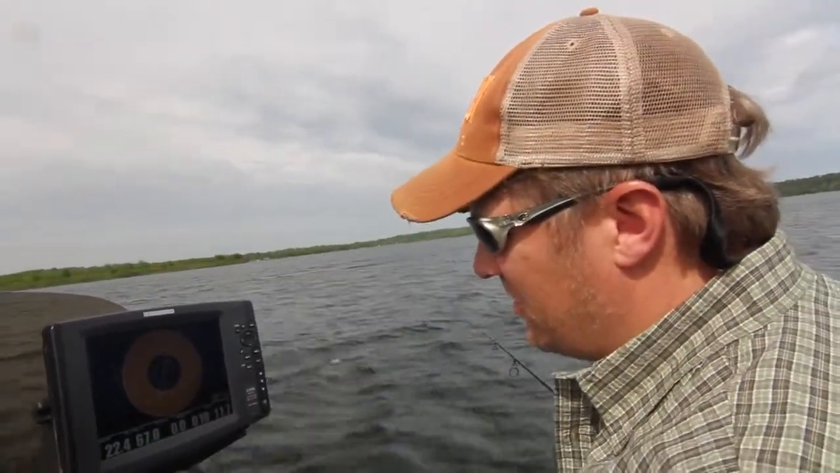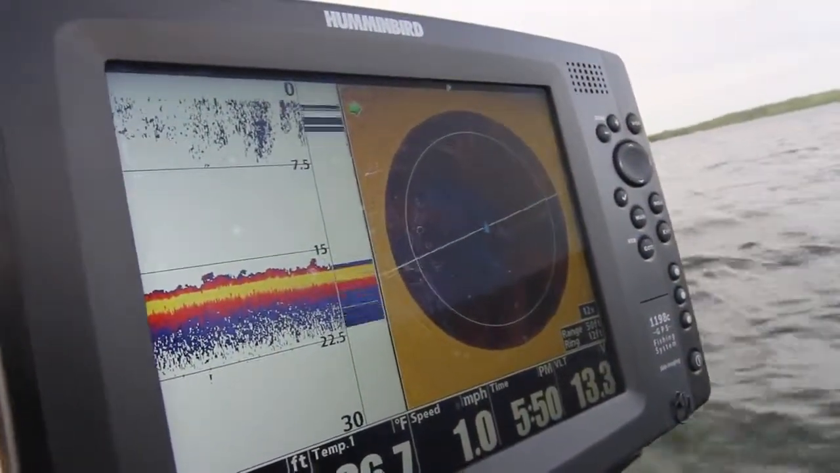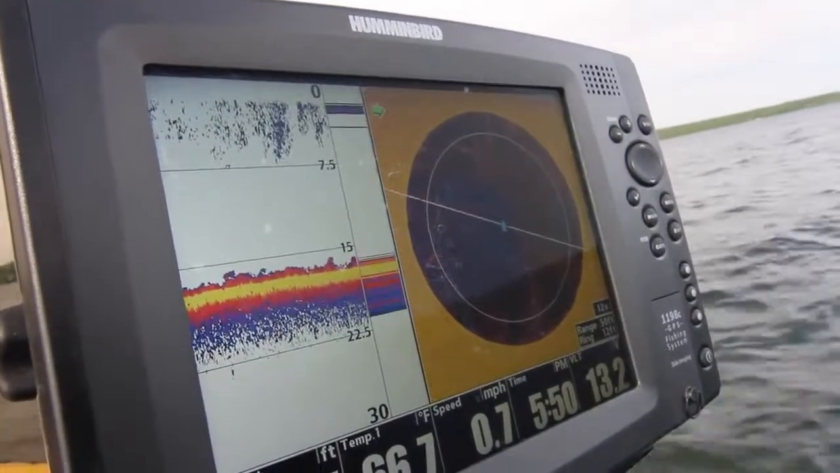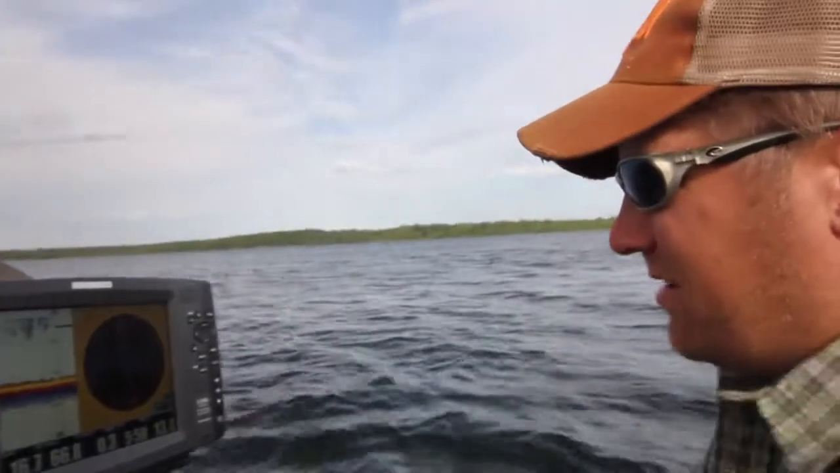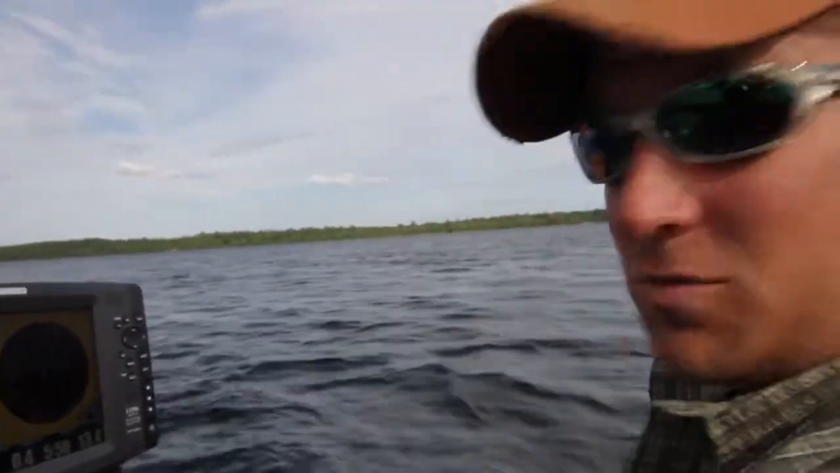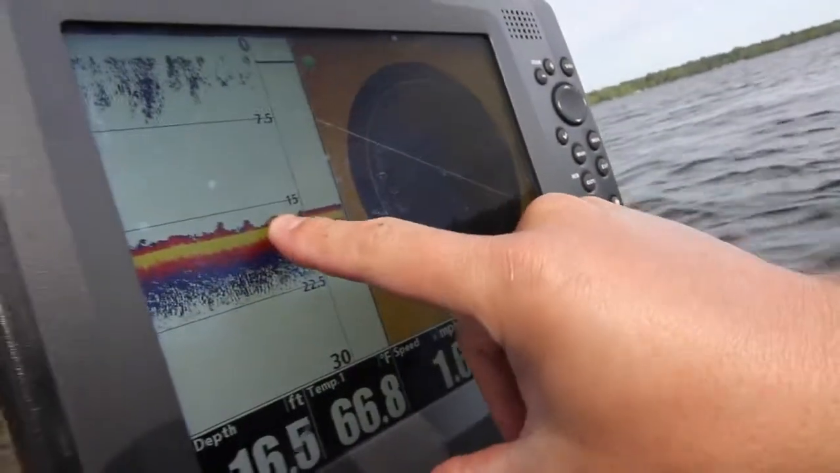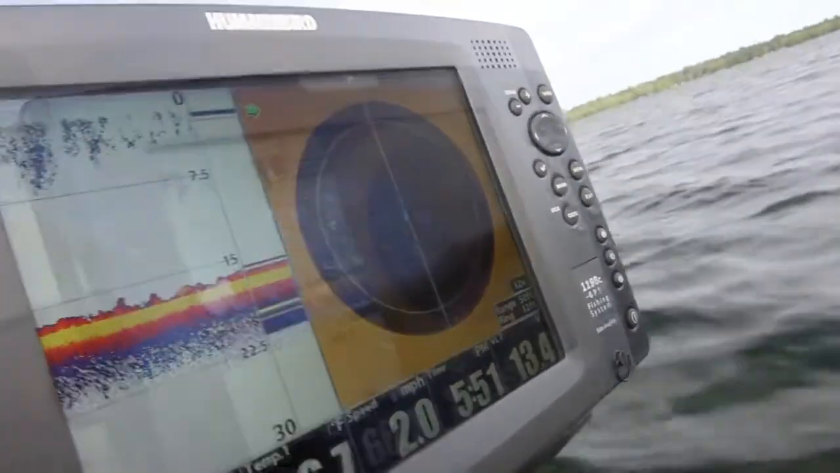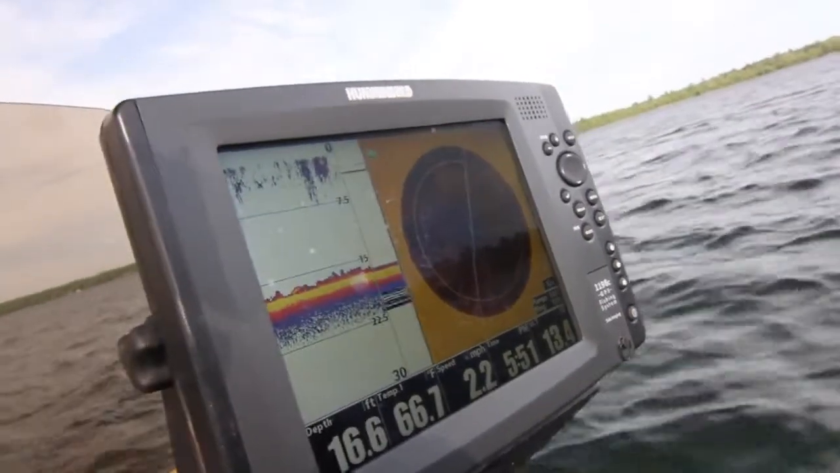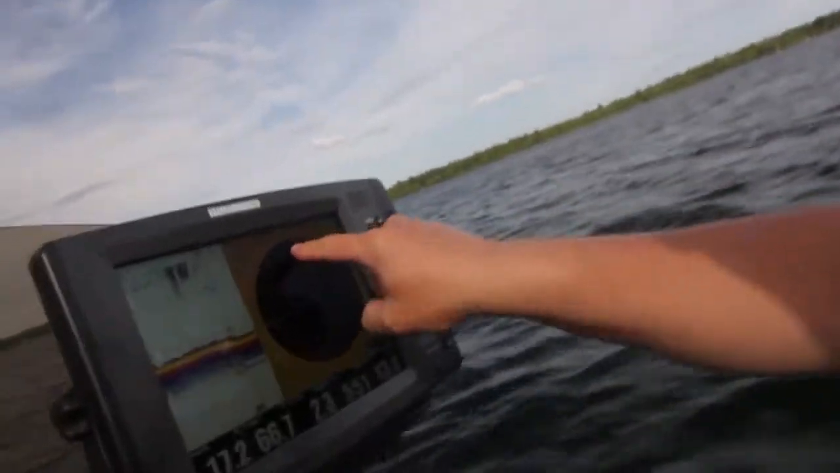Let's see if we can find another one here. We're just scanning along a point here, a hard bottom point, looking for some walleyes with 360, and the cool thing is you can cover so much more water so much more efficiently. Now, I like to run 2D sonar on one side so you can see right below you. So like we've got a fish hugging bottom here, but then you can also see what's in front of you and to the sides. There's a lot of baitfish in this area too. The walleyes are feeding on perch here. There's a lot of perch that we're seeing. You can see these clouds of perch.